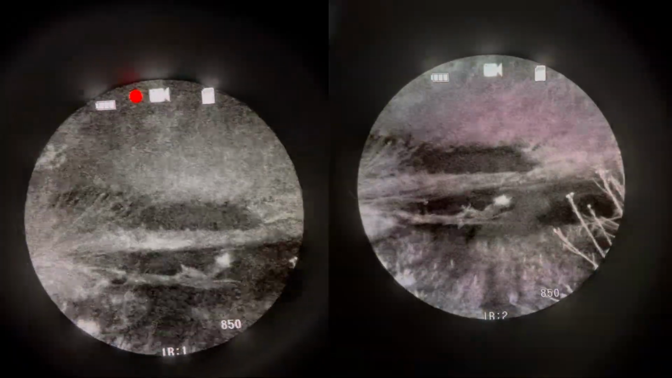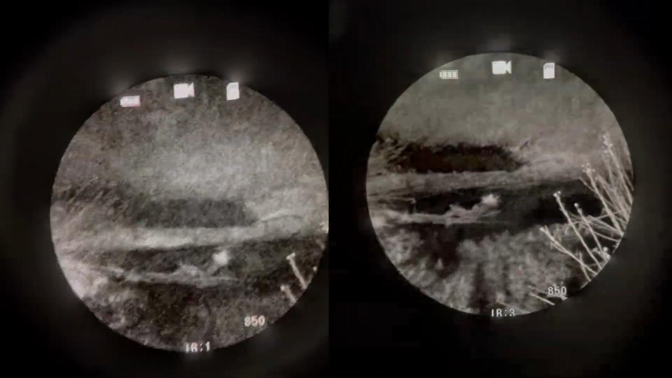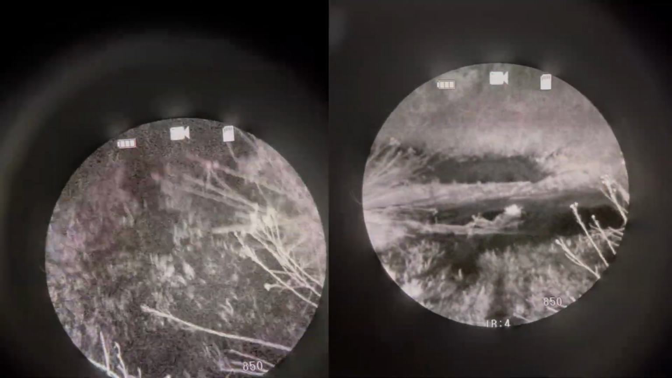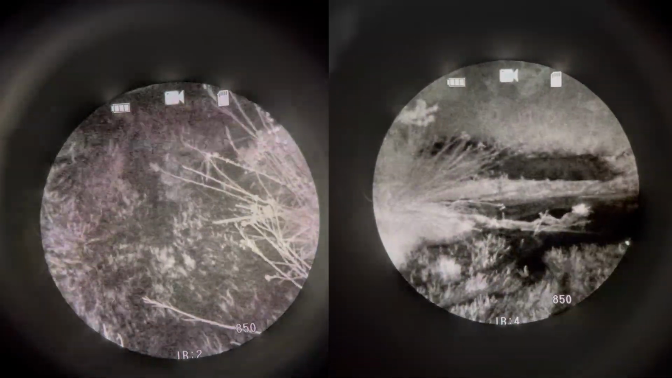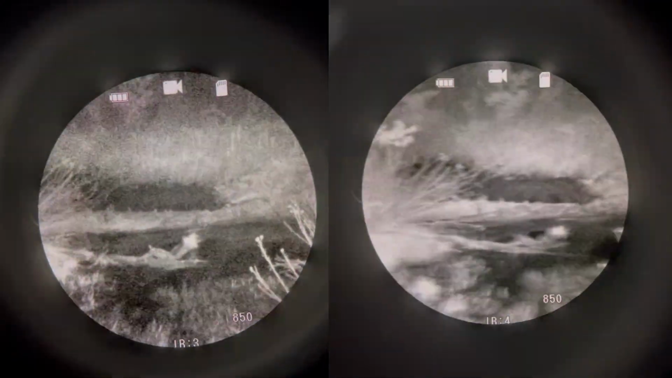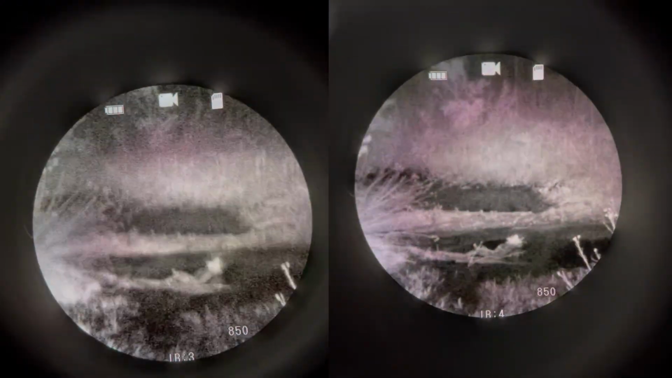Stepping off of the wide open train tracks and looking into an open canopy forest where the stream of water runs through, you can see again, the image is much brighter on the full moon night. You can almost make out the little details like ripples in the water and blades of grass moving. Like we saw in the eye chart footage, increasing the IR illumination decreases the graininess of the image. There's a big difference between the left and the right here with the log across the stream.